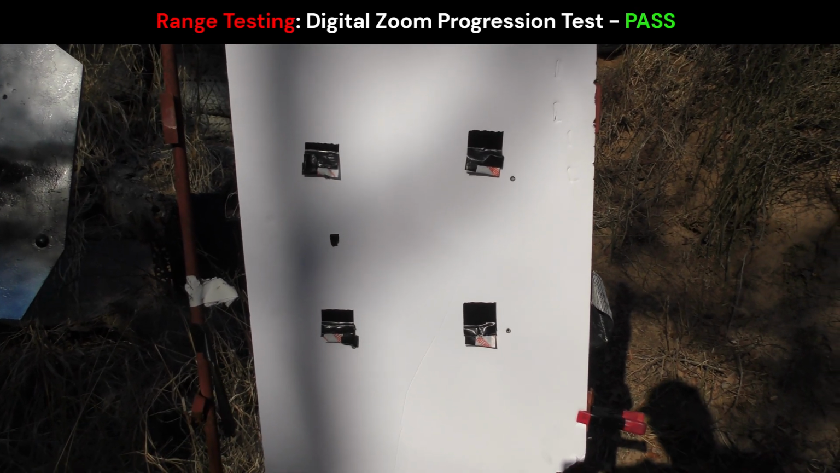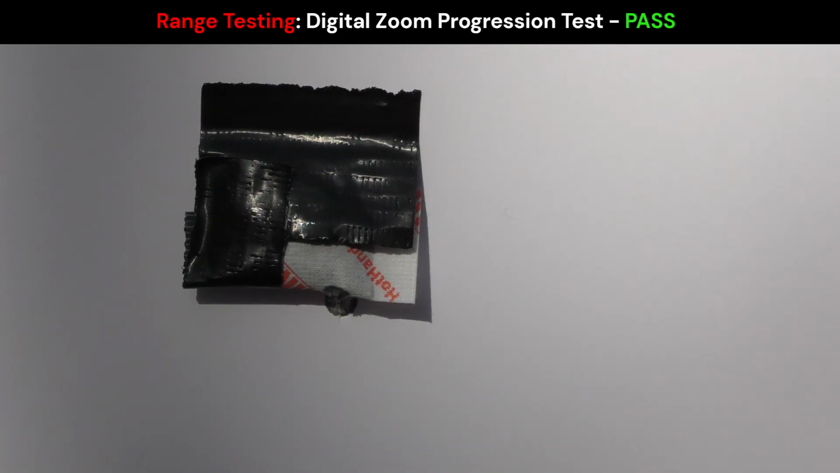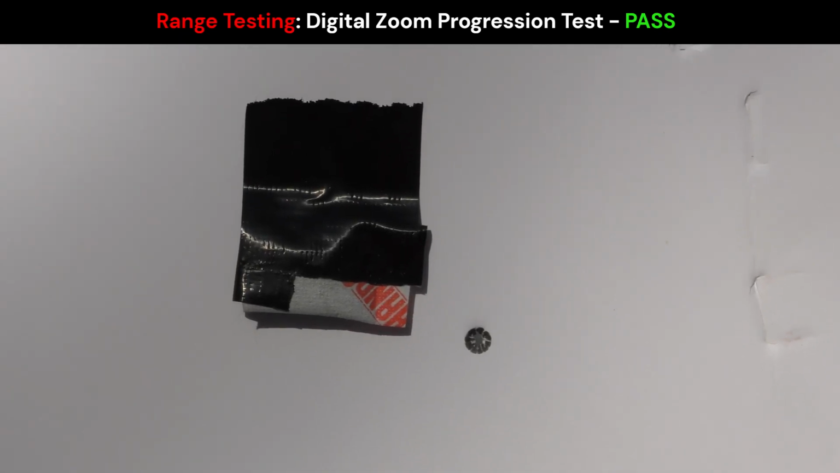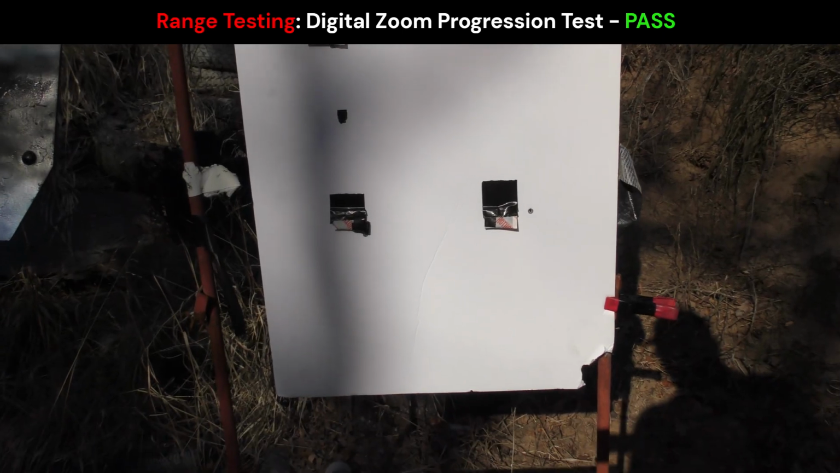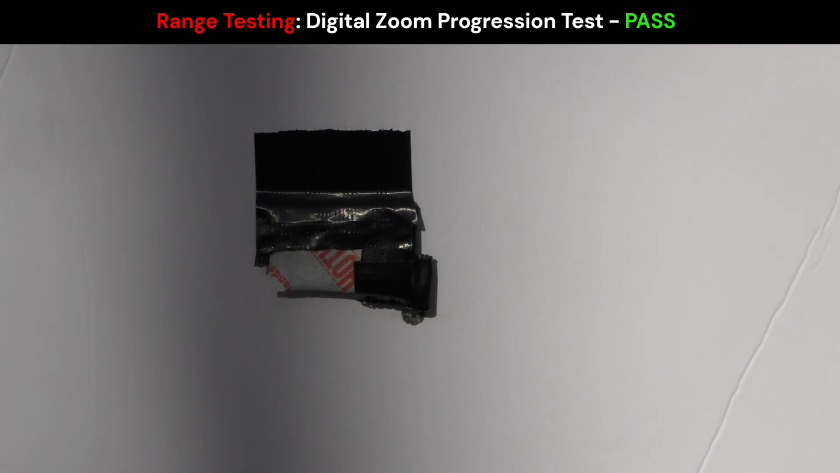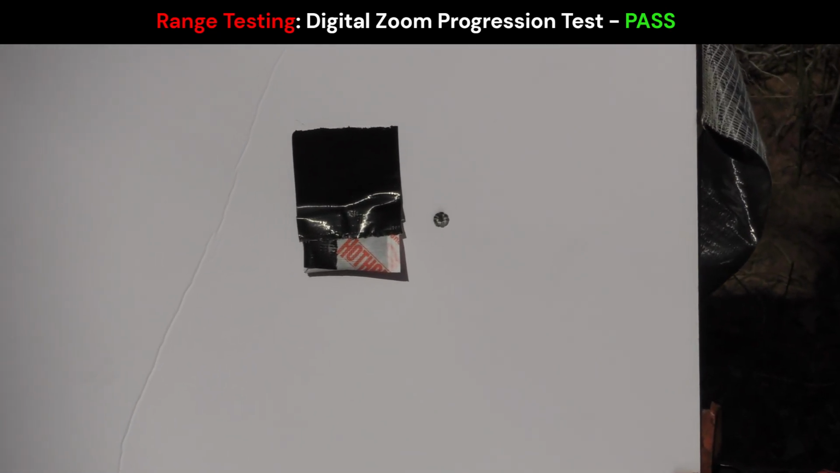Alright, we are downrange at the target at native base mag. Just clipped the bottom of the chemical hand warmer. At 2 times magnification, about 1 inch right. 4 times magnification, again about 1 inch right. And at 8 times magnification, about 1 inch right.